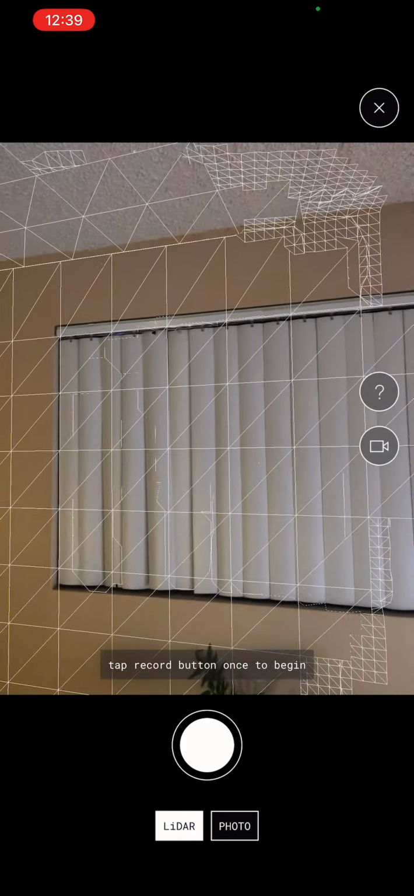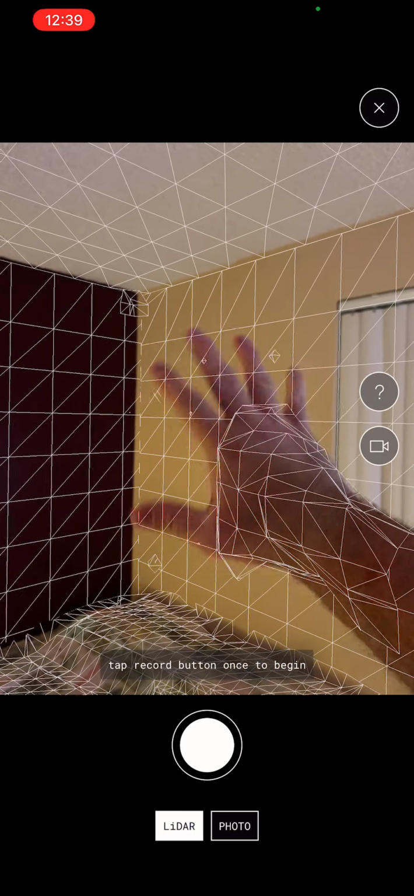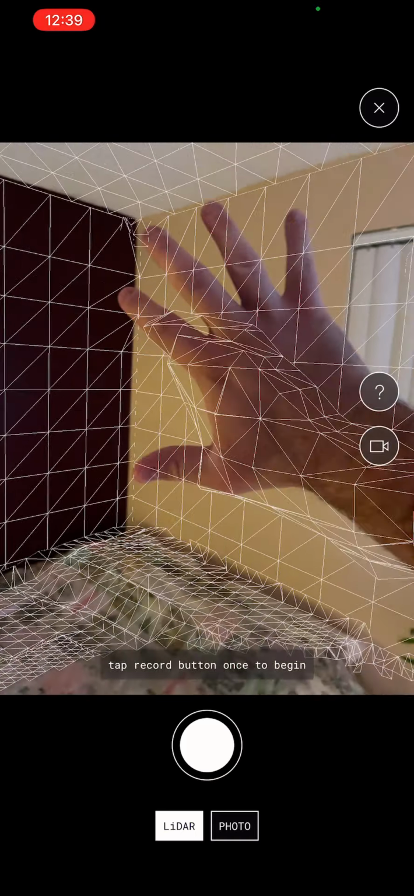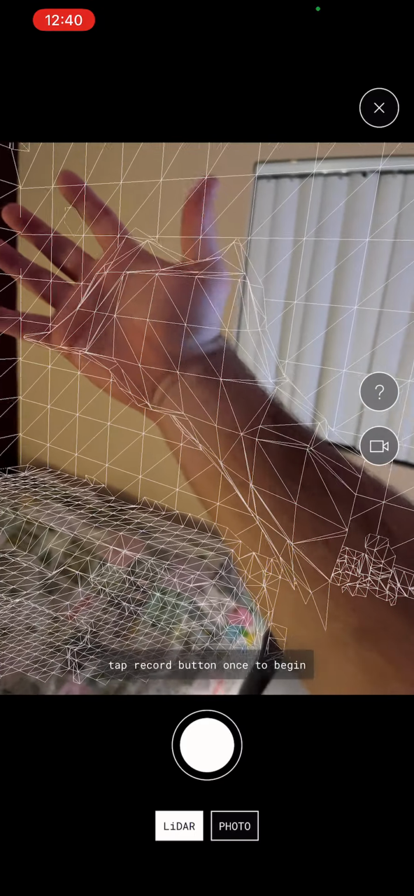Now these grid lines, the big ones right here, are showing a flat screen or a flat surface. And right here, as you can see, there's a lot of different textures, a lot of different moving pieces in my hand. So you're going to see the grid lines are a lot smaller.